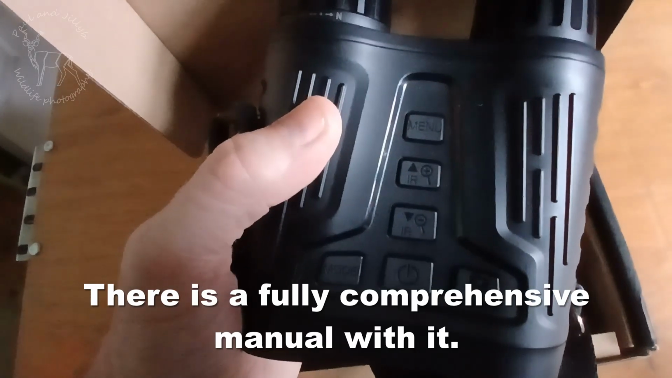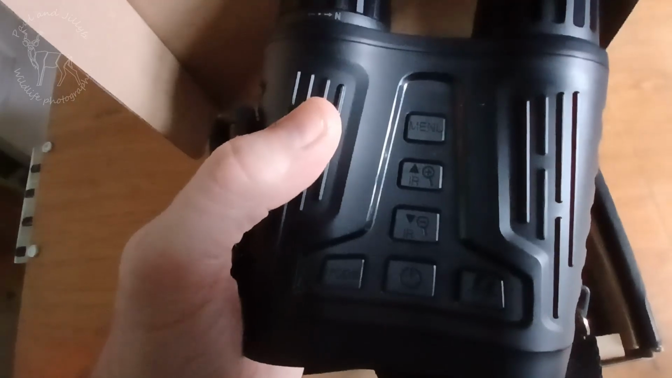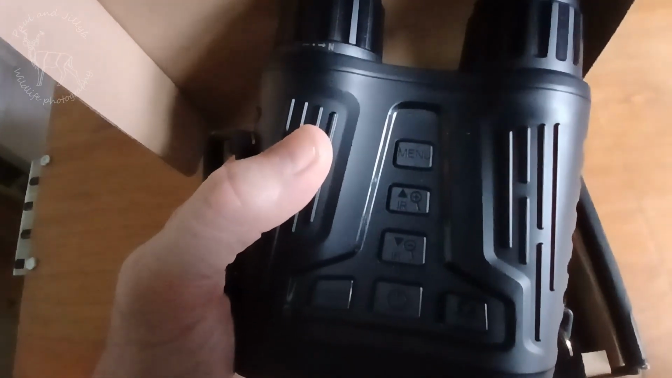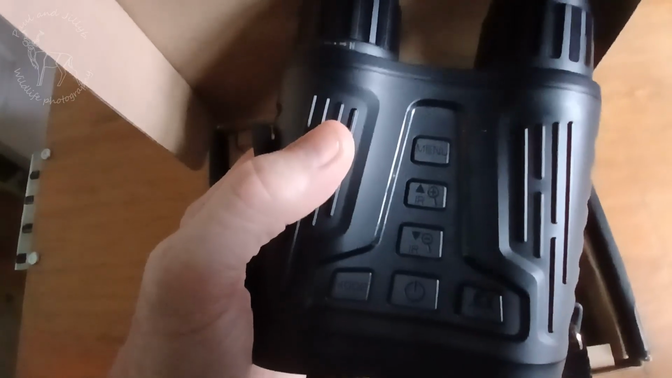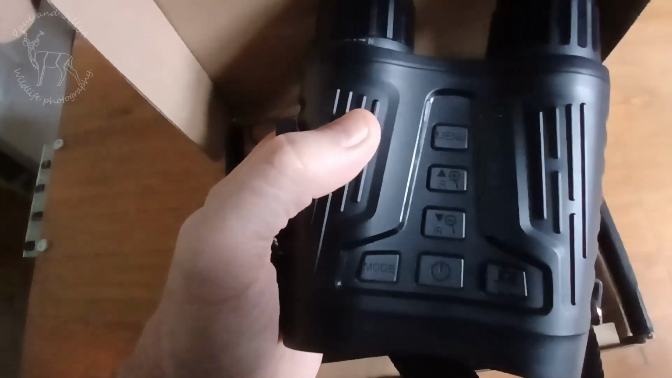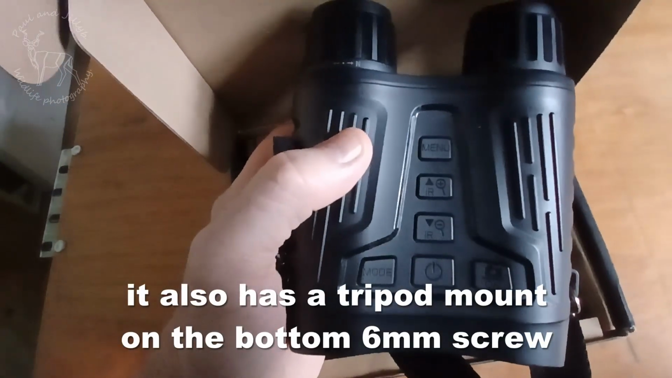To be honest, I only tried it on level 1 and it was too bright when it was stuff within 6 meters. It was just burning it out. It's very bright, very bright, the infrared on it. You can see 300 meters, no problem. It does take stills as well. Again, it's supposed to be 4K resolution, but I think that's interpolated.